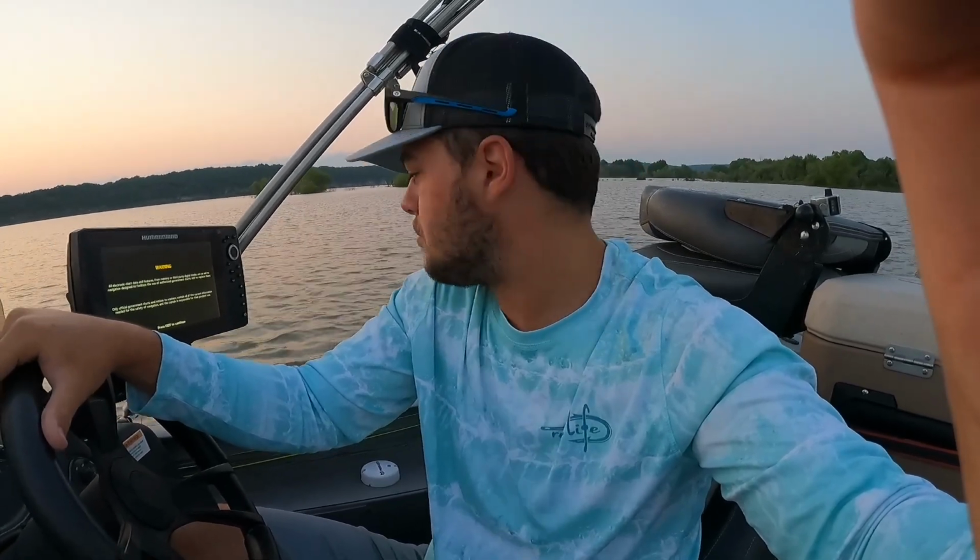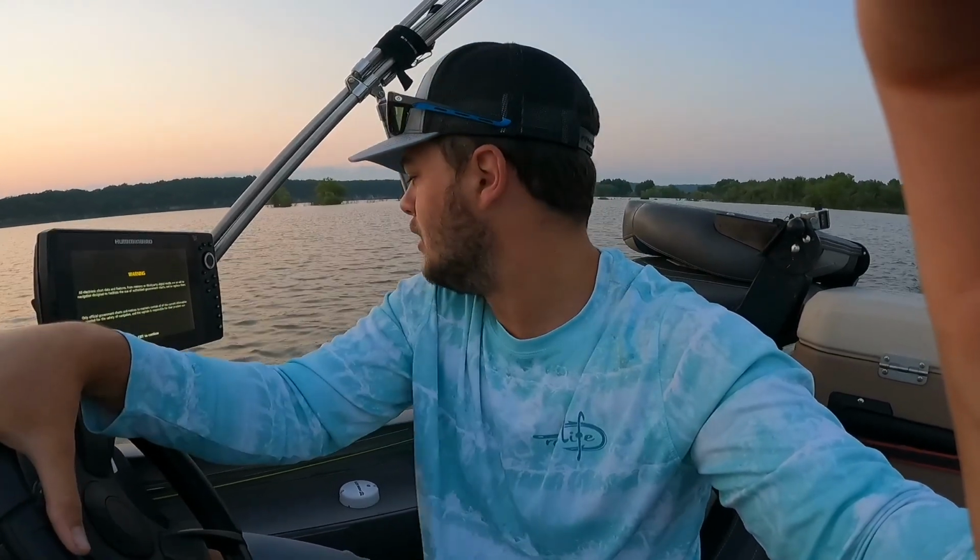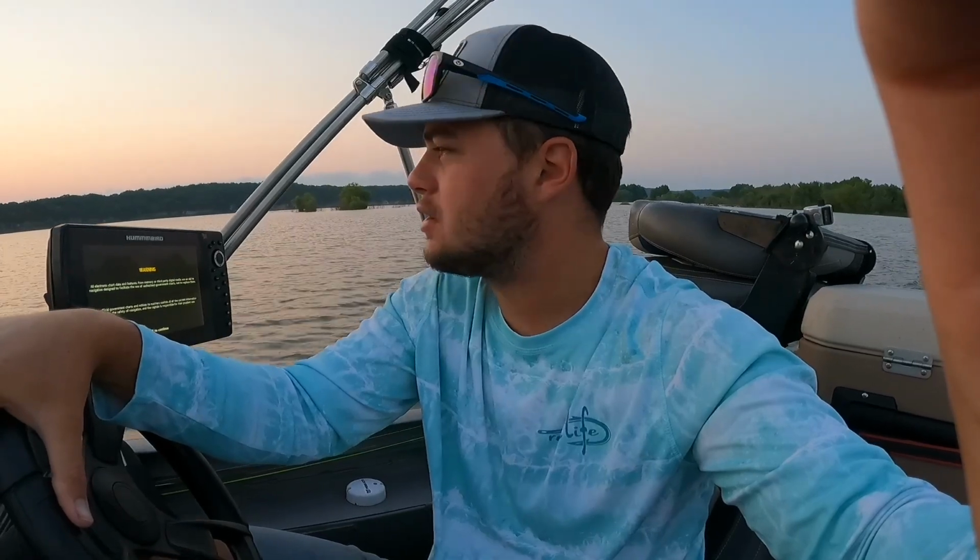So anyway, we're gonna see if we can get on some crappie and maybe get a limit. I don't know if we're gonna keep it here or not, but water's pretty dirty. I think the water level's around 716 or so right now, and probably still raising. A little bit of trash in the water, not much, but I think it still ought to be some pretty good fishing. So we'll see what happens.